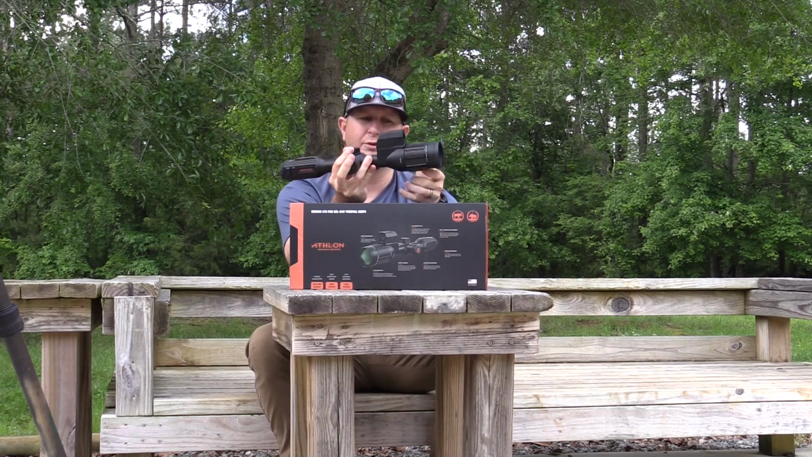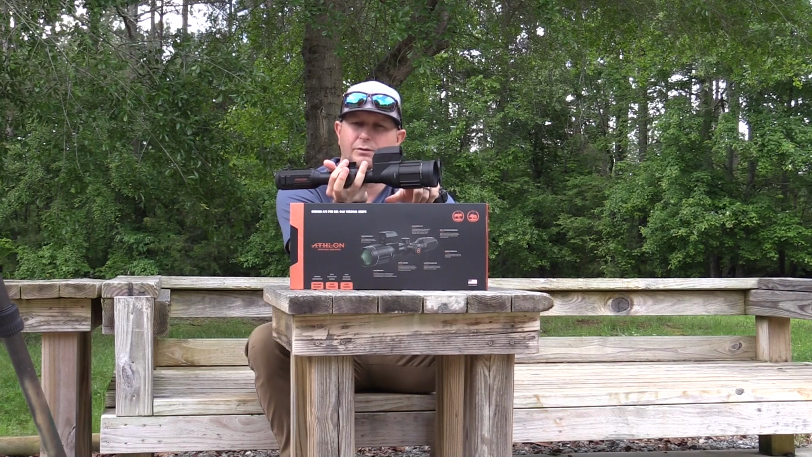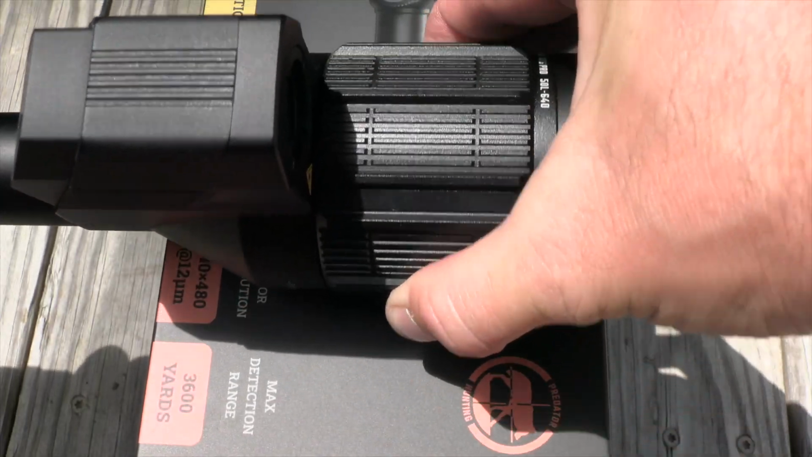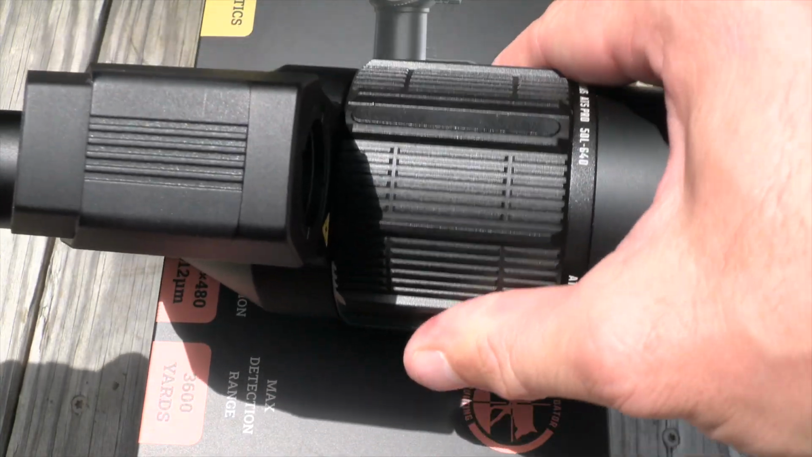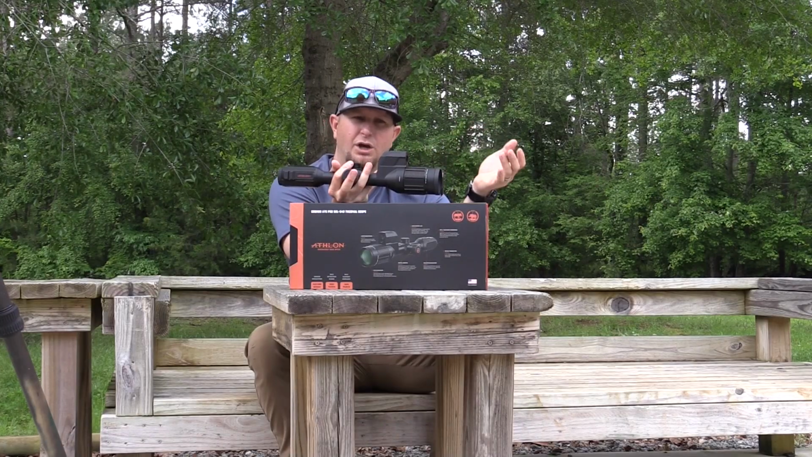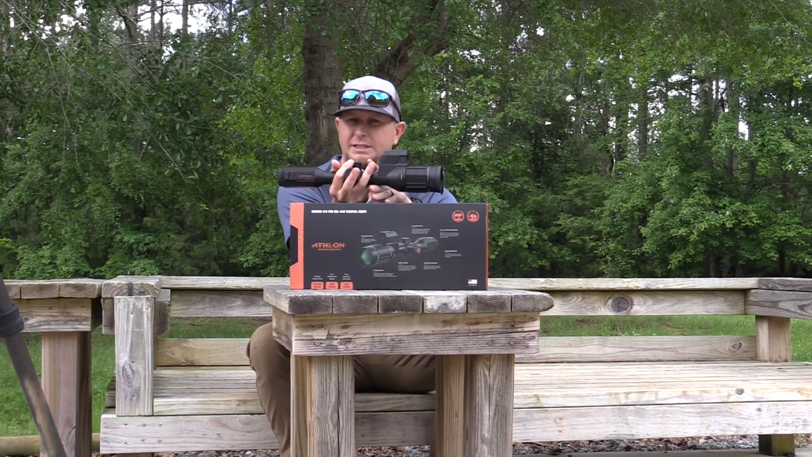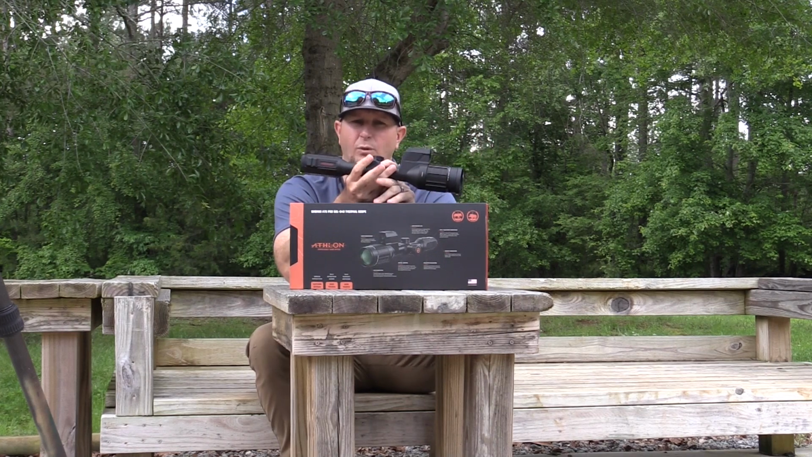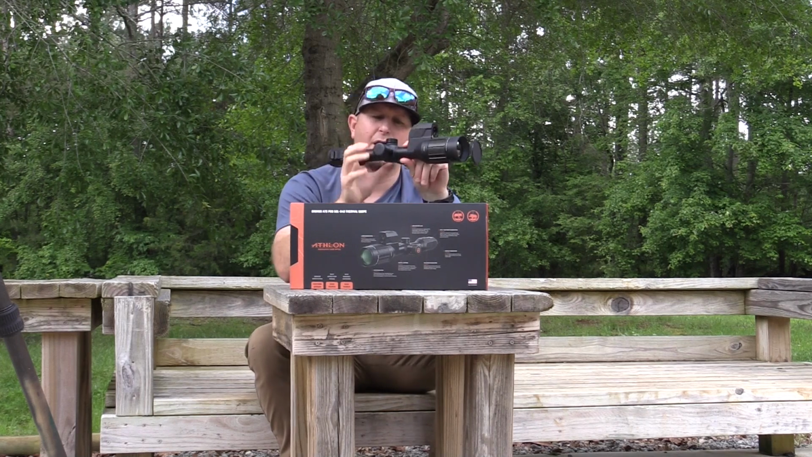The next thing that we're going to do is adjust this focus ring out here on the end. Now, the focus ring out here on the end is something that you're going to be playing with in a lot of different situations, whether you're shooting or hunting. If you're hunting in an area where maybe you're only shooting 100 yards, then you want to focus this in for that type of range. If you're hunting in a situation where you could be hunting 200, 300, 400 yards out, then obviously you want to make that adjustment on this focus dial also.